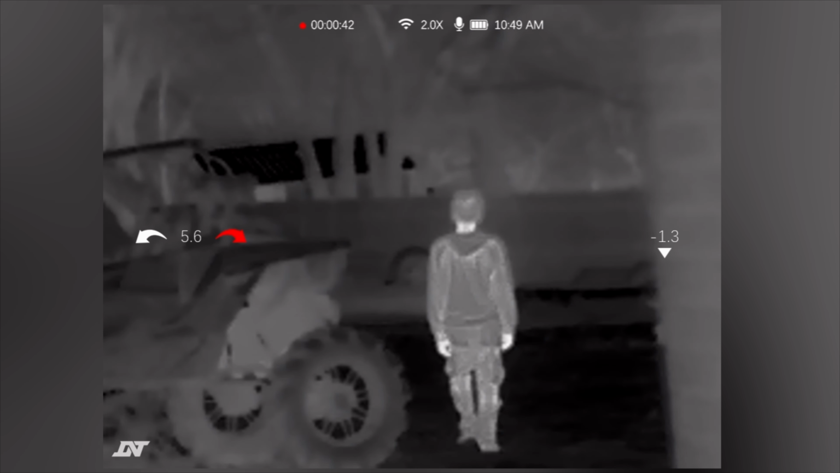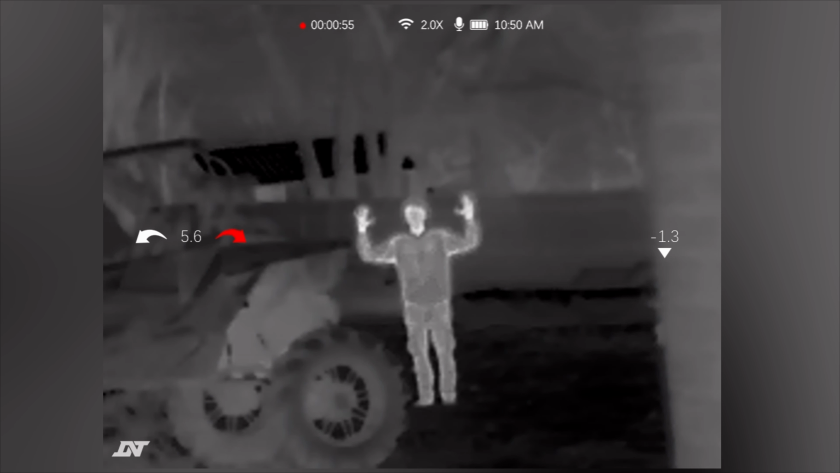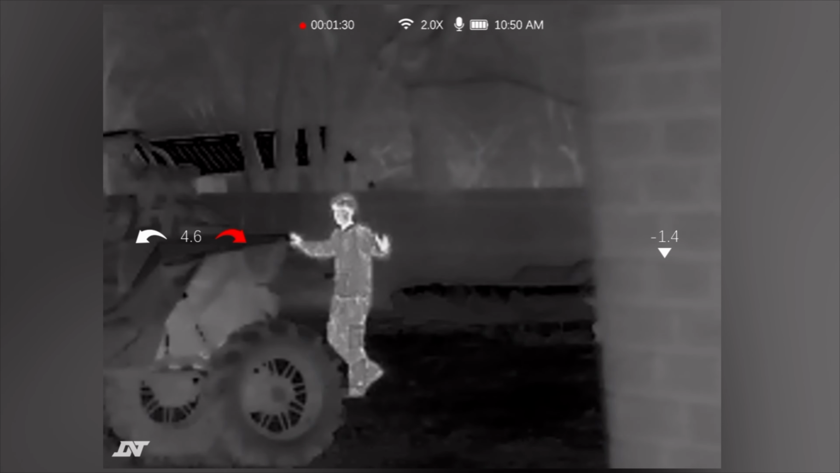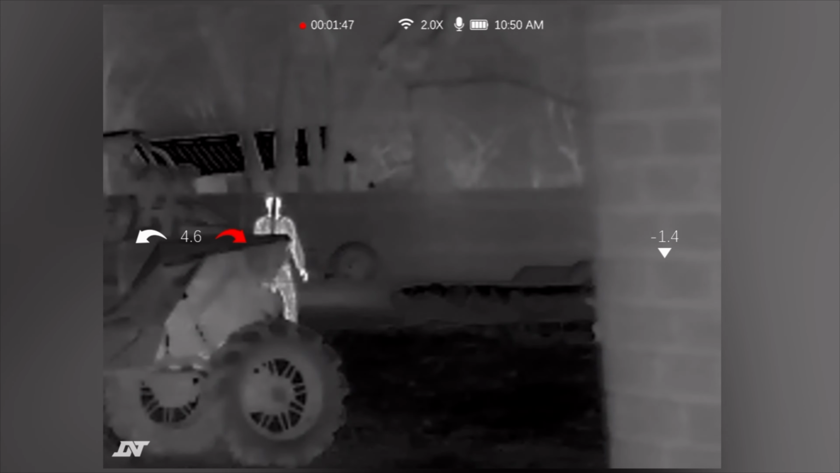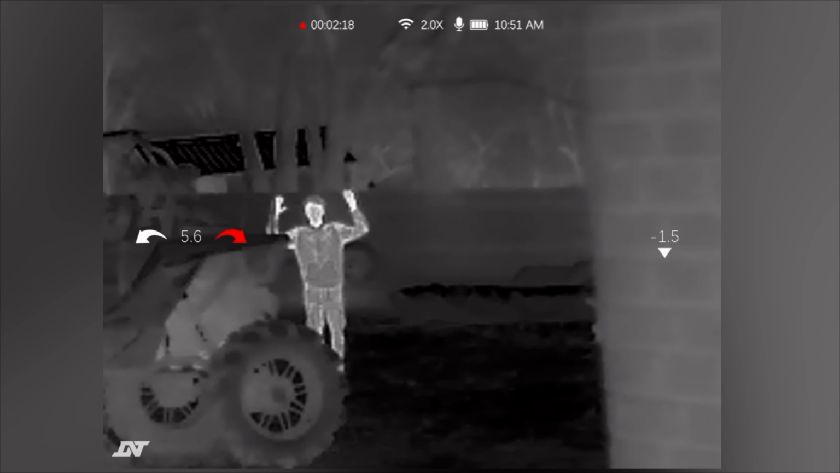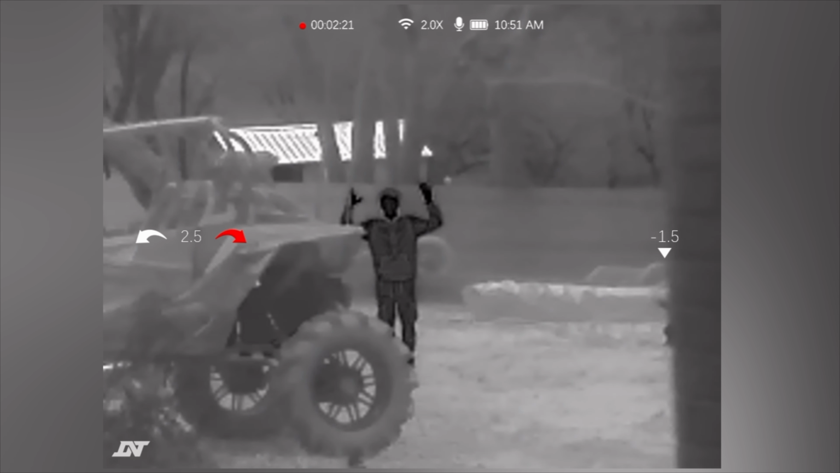So you're about to hear audio from the scope. Just drop your fingers randomly. Okay, now go to the trailer again. Undo your fingers. Now I like doing that finger test because if you can identify how many fingers are held up, it gives you an idea of how clear it is.